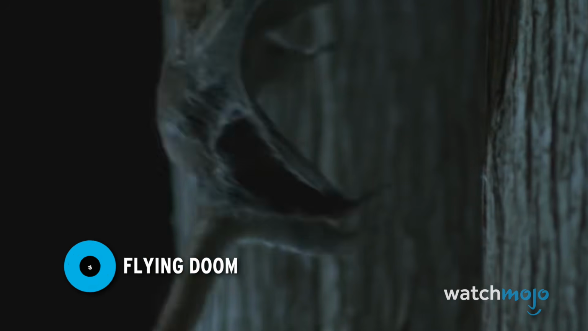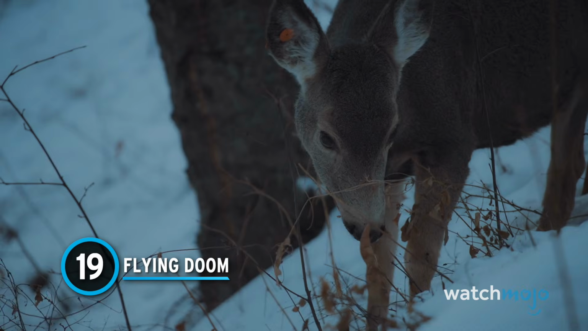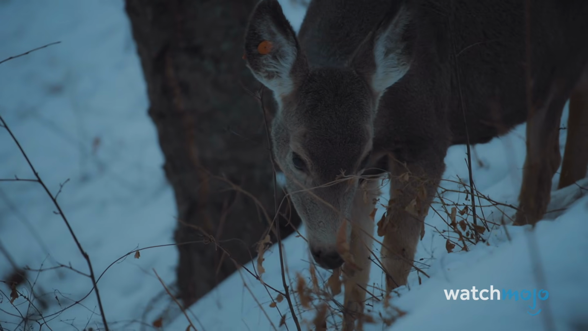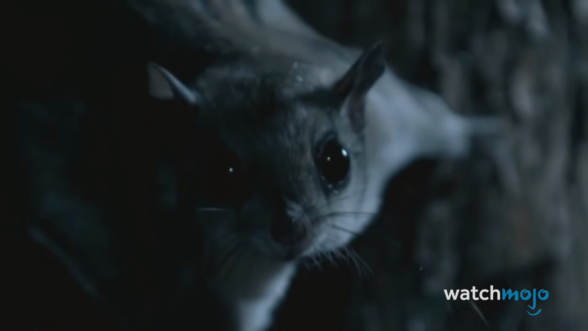Number 19. Flying Doom. Imagine being a deer at night. You find a pile of apples to munch on and have a great time in the woods. But then you hear sticks snapping. Already startled, you glance up to see some outstretched creature with glowing eyes descending from the skies towards you. You'd be as freaked out as the poor deer who darted away from danger, leaving its free meal behind.